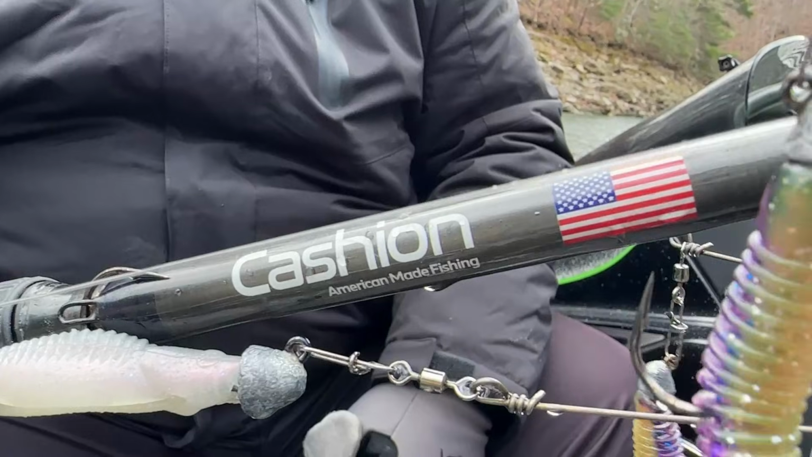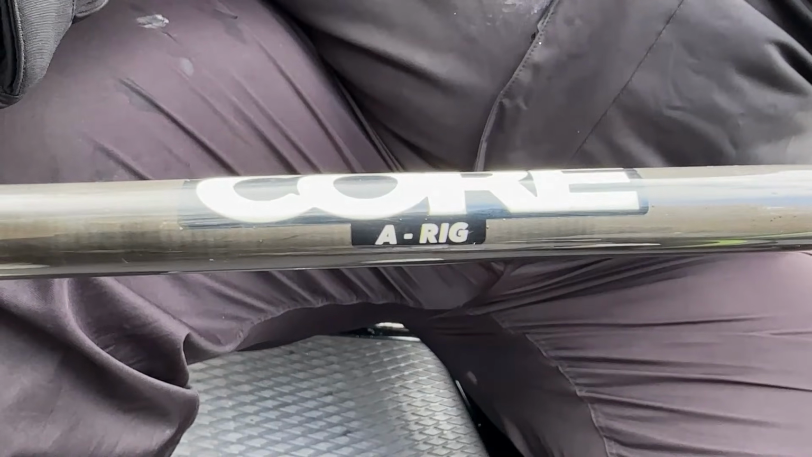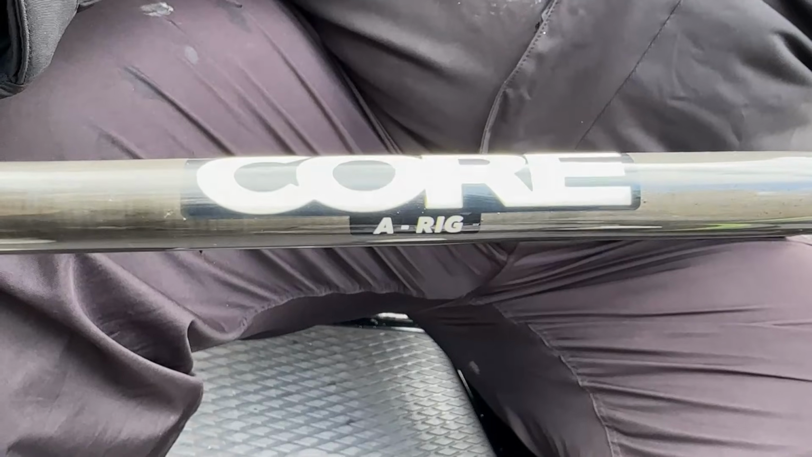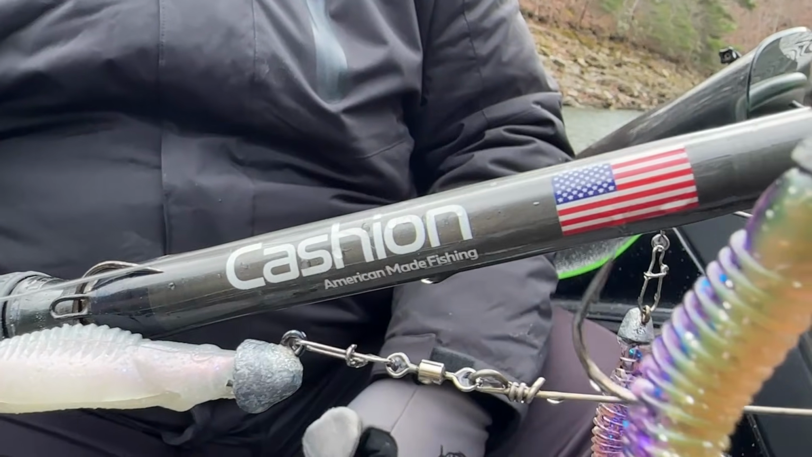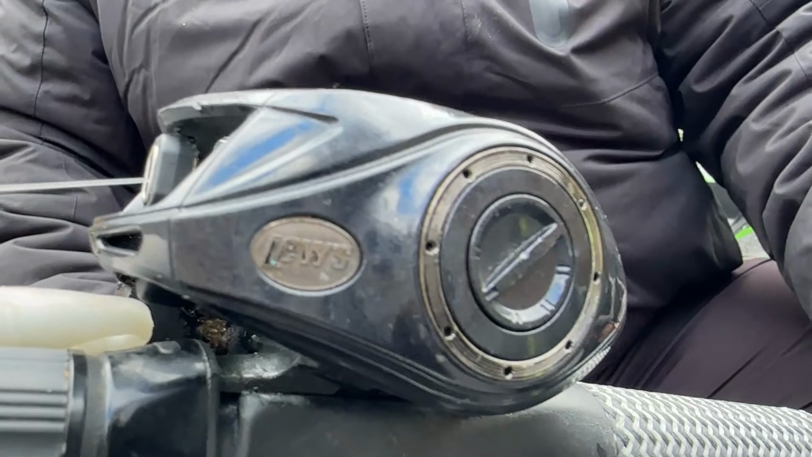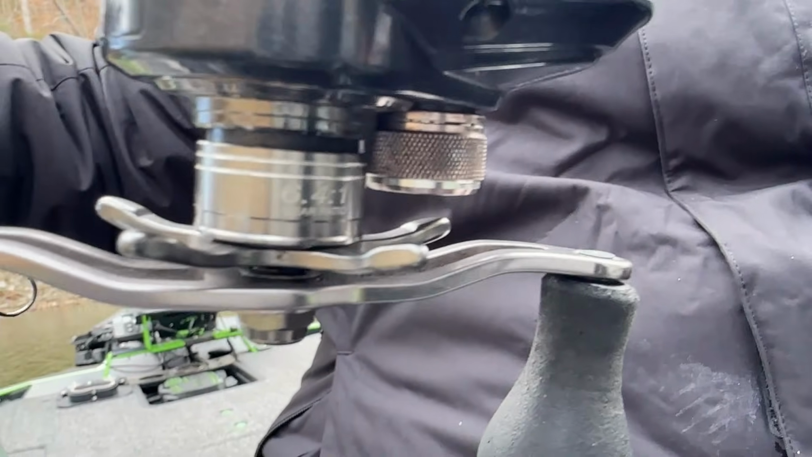Now, as far as equipment goes, we're going to be throwing this. This is the umbrella rig rod. I believe this is a Core A-Rig rod. This is American made, and we've got it coupled with the BB1 Pro. This is an older model. The new one works great, and it's a 6.4 to 1. And that's got a lot to do with everything.